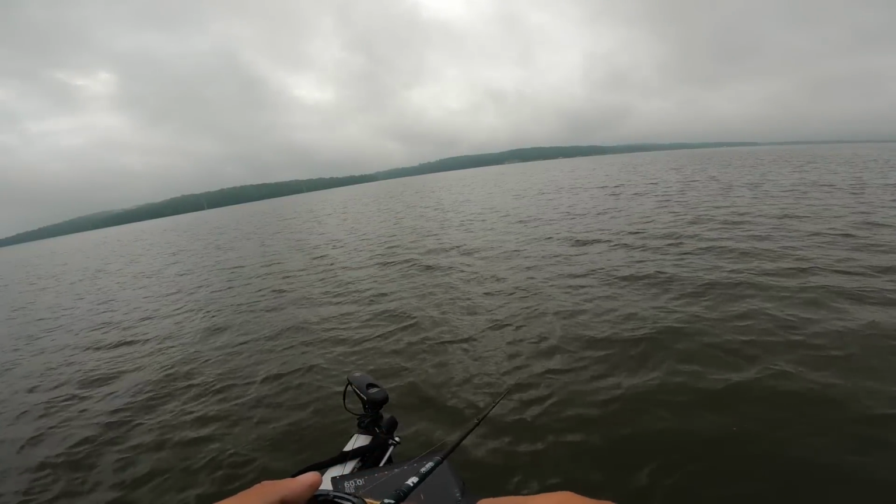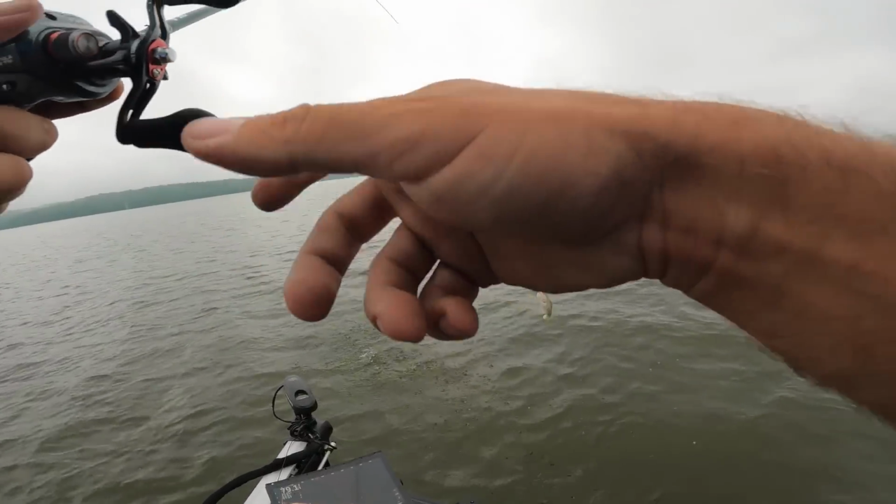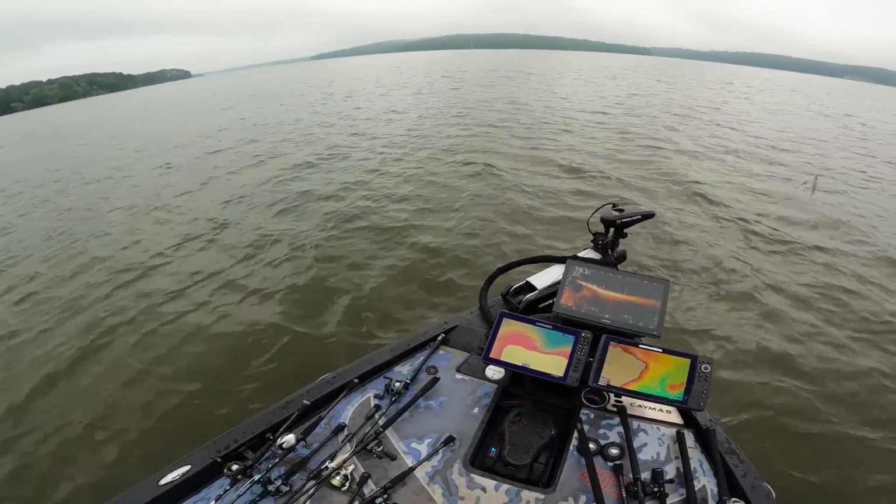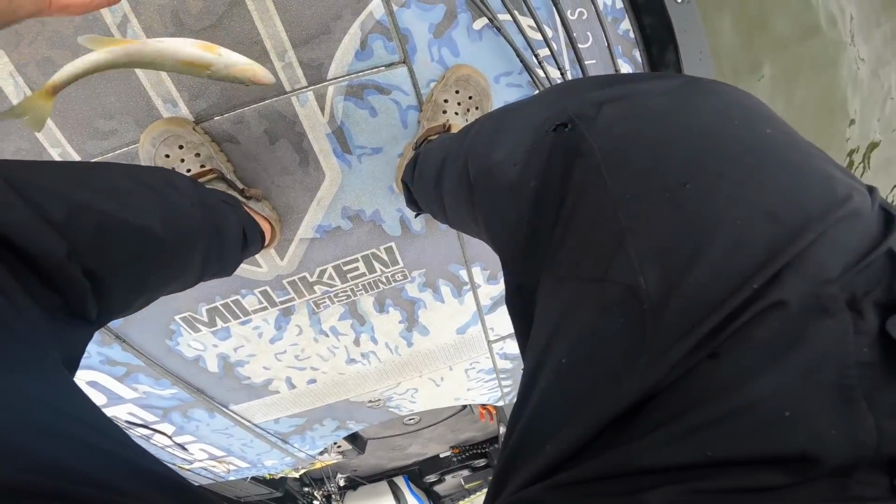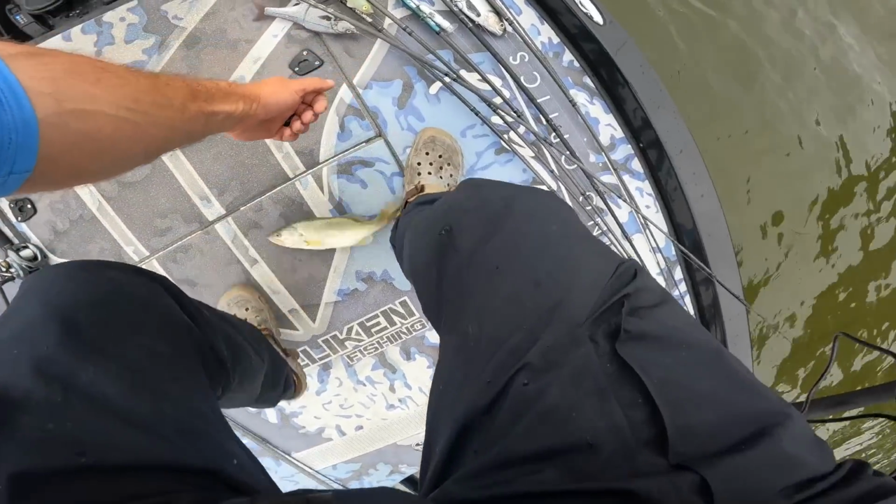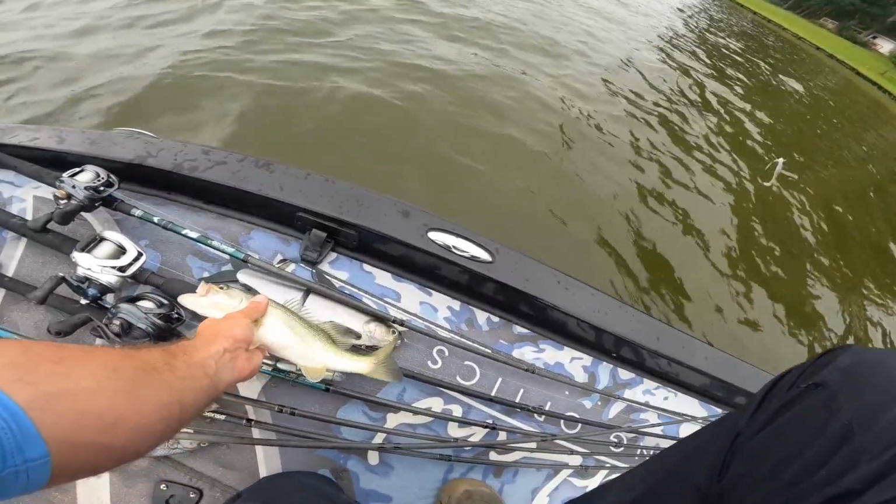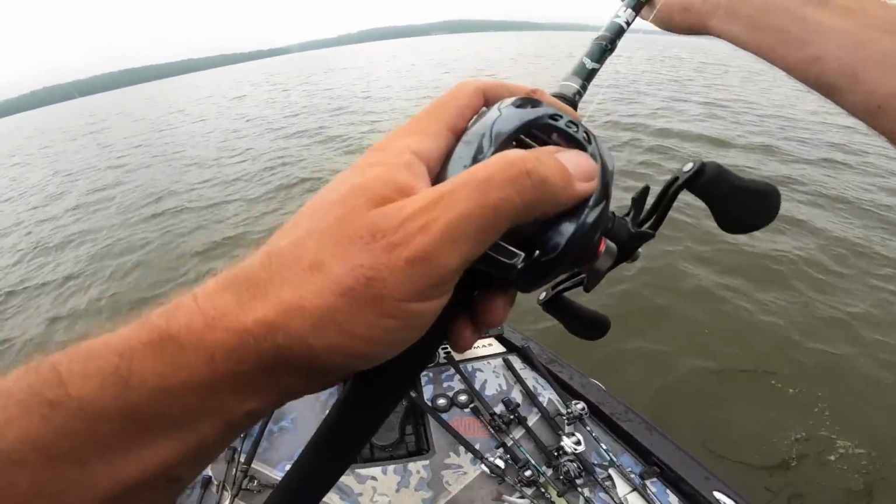Okay, we got some weirdness going on. There, that one got hooked. They're small, that's why. Oh my god, he had 87 friends with him. Somebody get a circle hook. Let's put this guy on. Look at this. He's smaller than my Moby Swimbait. Yep, definitely smaller. That's okay.